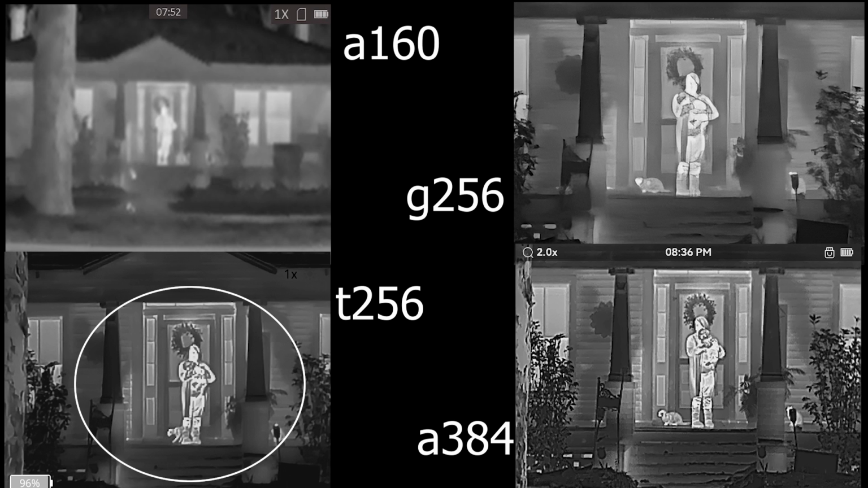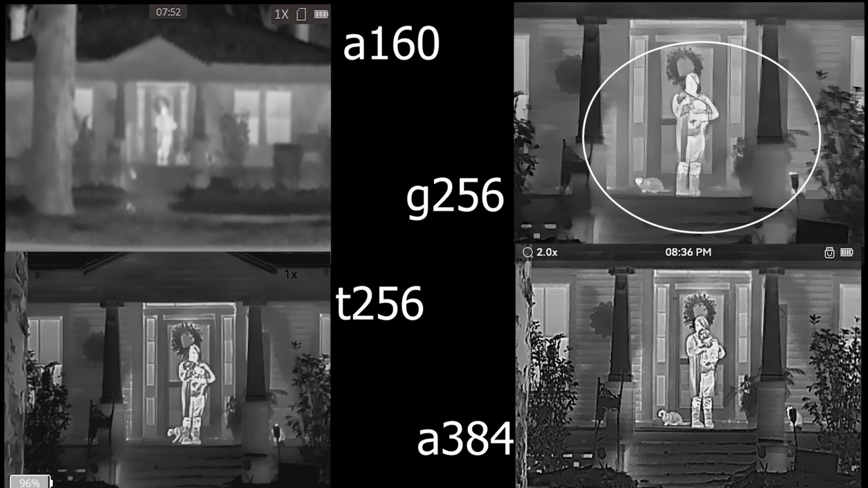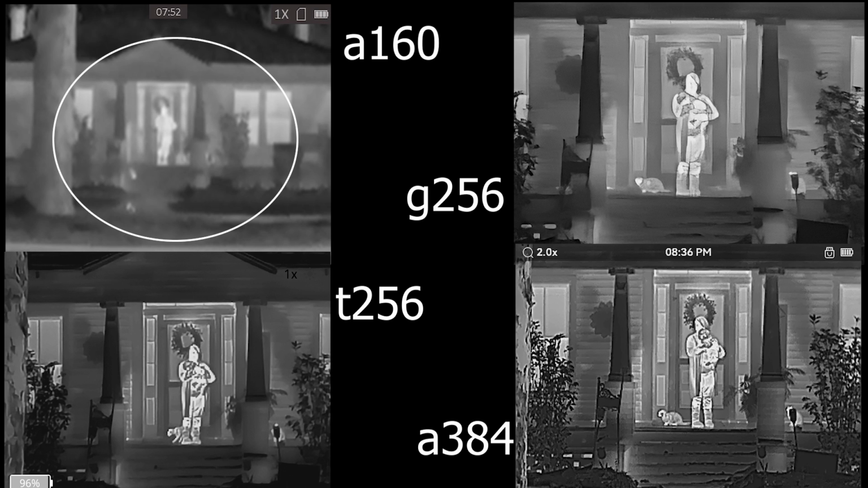$1,100 street price. I don't remember what we said on this one for street price. $389 street price. $300 street price. You have to take that into consideration. This one is much more expensive at almost $500 street price. But you're seeing the difference here.